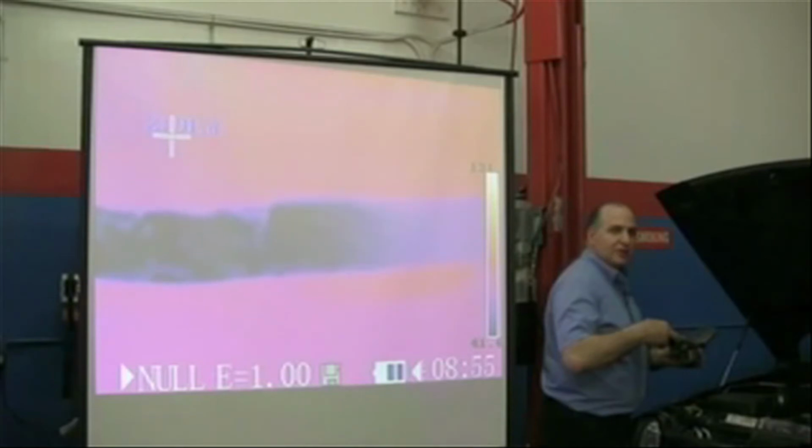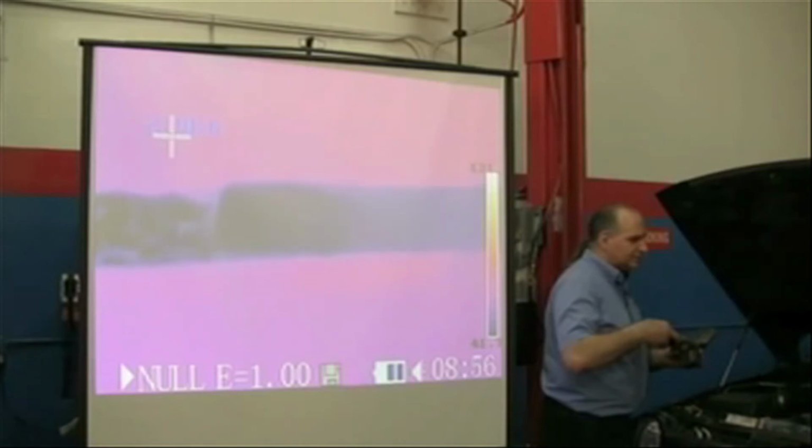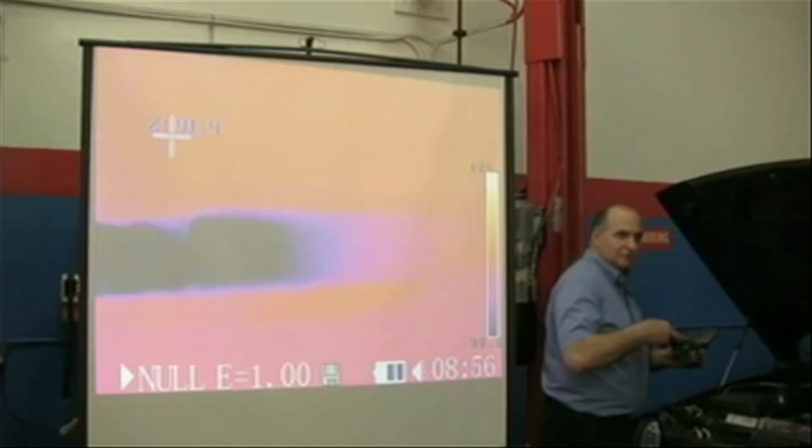This being something new, as new things come out, you got to play with them and you got to document them. Now look at the orifice tube right now with the air conditioning off. Nothing's flowing. Alex, put it on. Watch the change as the refrigerant flows. So this is a great test to see if the orifice tube is actually working. Is it clogged, rather than you cutting it open?